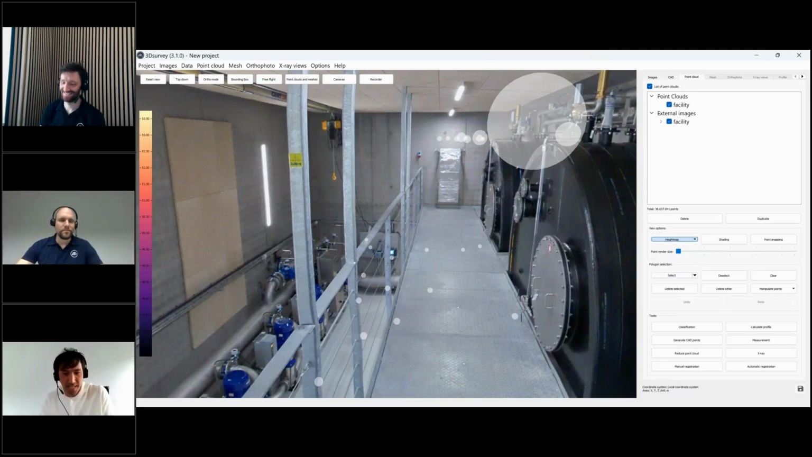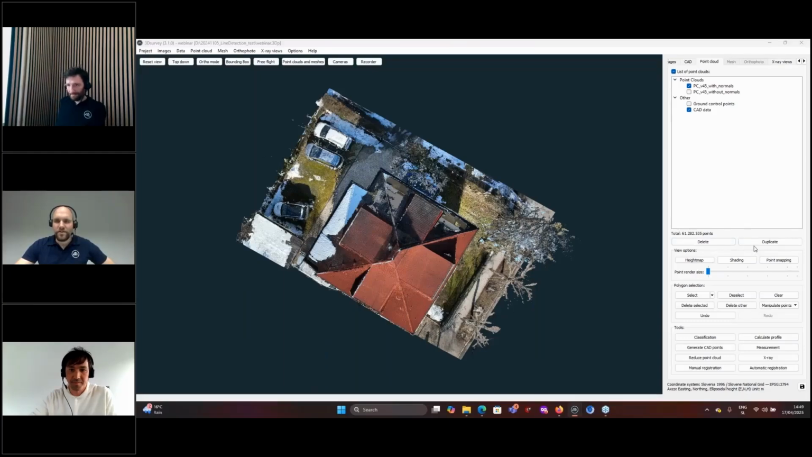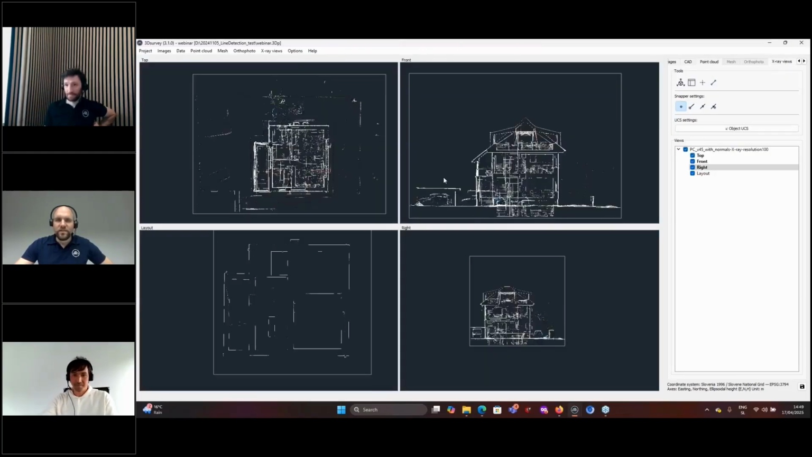So automatic line detection on X-ray. Vit, it's your time. Thank you, Marco. Turning on screen sharing. And I think by now you can see my 3Dsurvey window here. So with the 3.1 update, we added the capability to automatically detect lines on X-ray views.